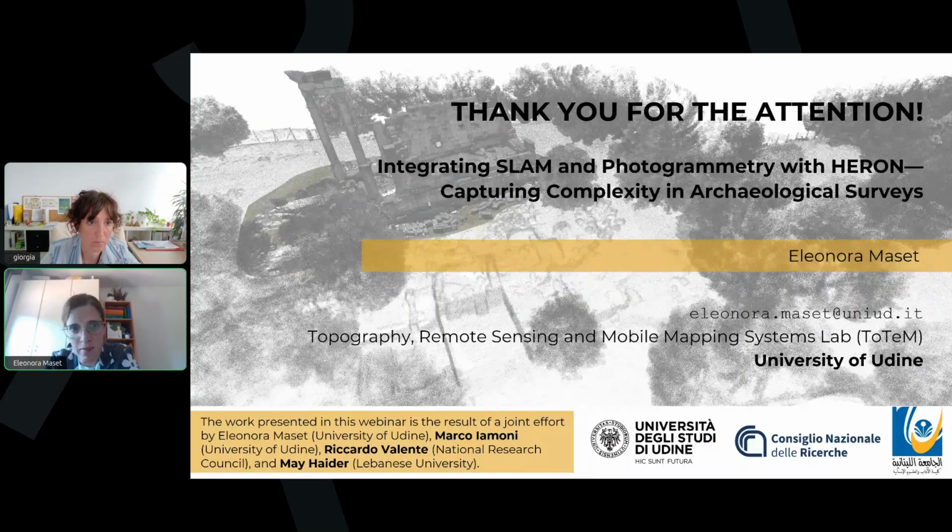So the key step is definitely the alignment. In our case, we work within Reconstructor software. We used an ICP-based approach to bring the two point clouds into the same reference frame as a very first step. Then, once the alignment is done, you need to do some manual work, because in our case we essentially replace the SLAM data with the photogrammetric data in areas where higher detail is needed.